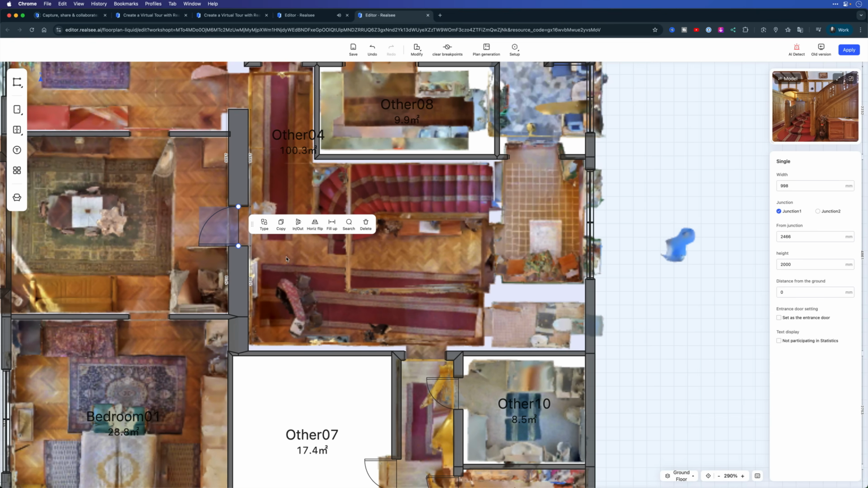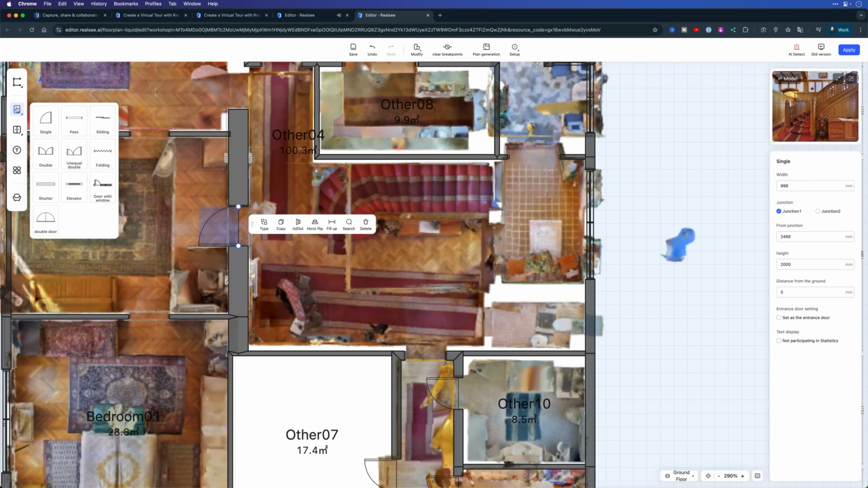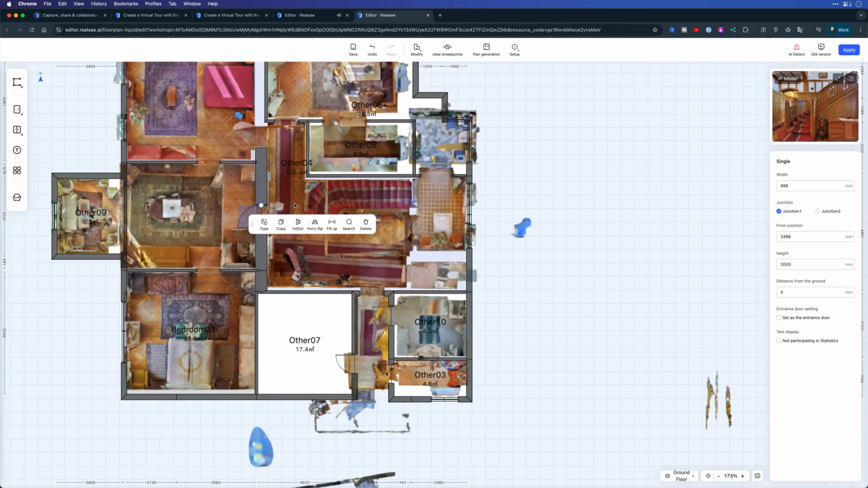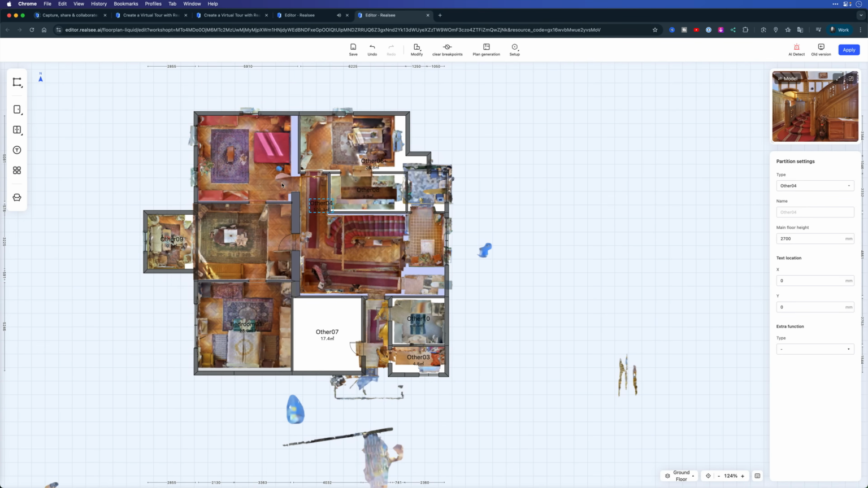There's a lot of adjustments that can be made to make this perfect, and as you can see through here, we do have a wide variety of different types of doors and windows and labels and other things that we can add into this. So while this may take a little bit of extra effort, it is certainly worth it to have this floor plan for your potential viewers.